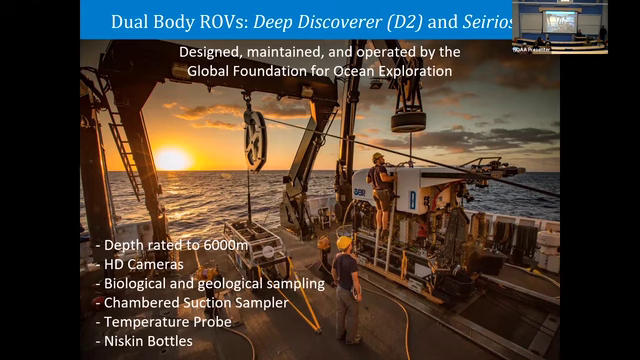They are both rated to 6,000 meters. They carry HD cameras and very nice lighting. They are able to sample biology and geology. So how many sample boxes do we have right now? 4 bio, 2 geo, and 6 chambers in the suction sampler. Okay, cool. The suction sampler is relatively new for us. And a temperature probe and also Niskin bottles.